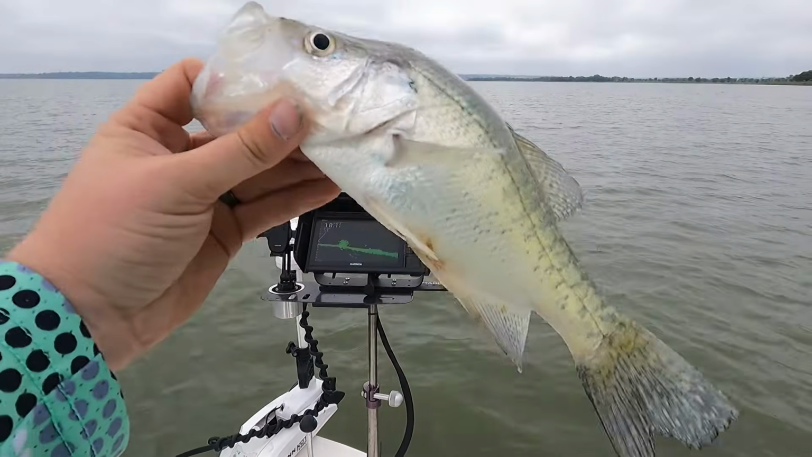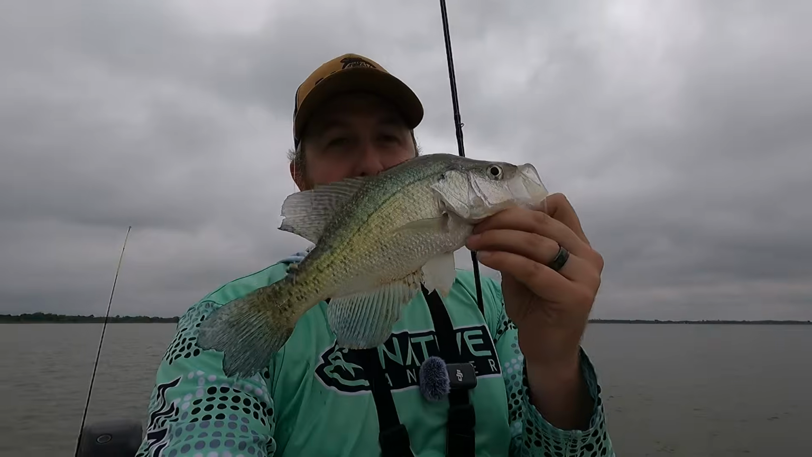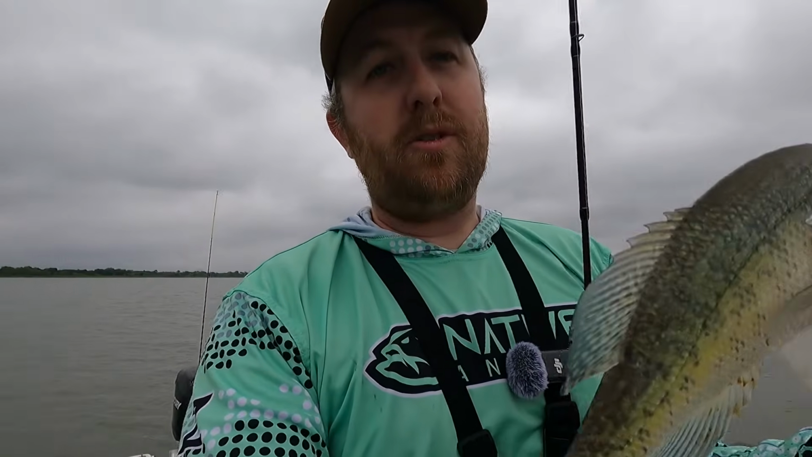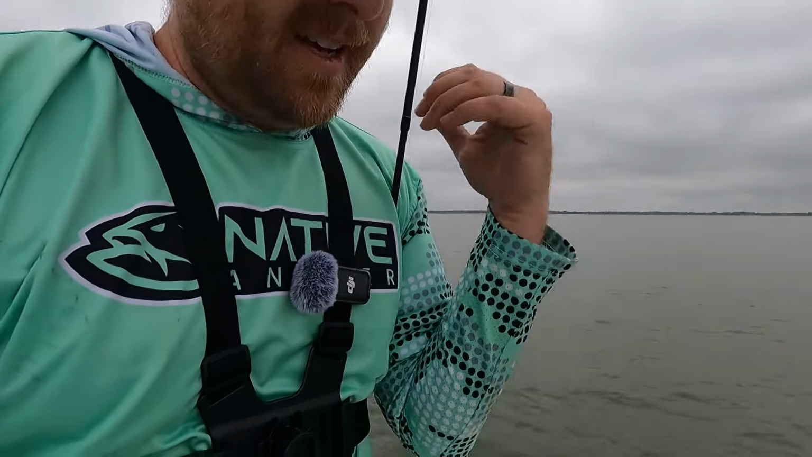So saw it on side imaging. Look at, he was in the mud right there. So saw it on side imaging, dropped the trolling motor, got on the spot lock, dropped down, caught the fish, right? Boom, shakalaka. That's how you do it.